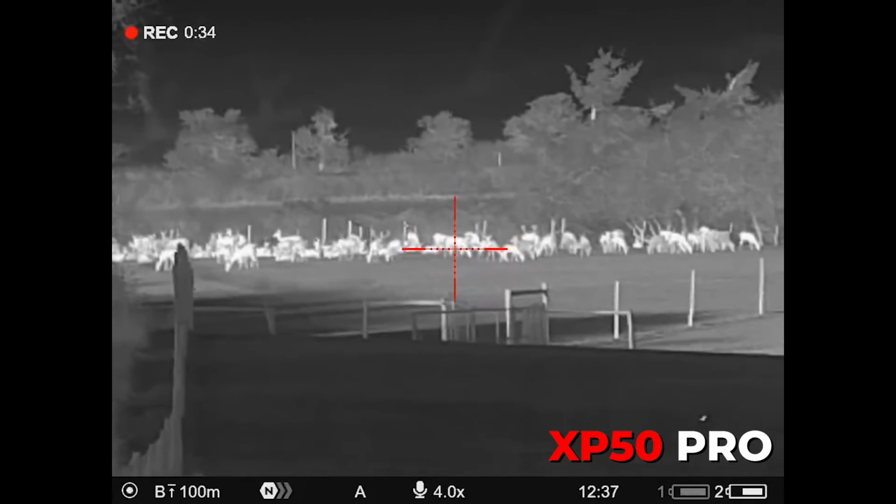But you can still define each animal individually from that herd, which, when we talk about sub 25 MK, you're starting to see the variation in all the heat source, and that ability to see the difference in heat, as I say, in just one big heat mass at 300 meters away. This is what we're talking about, and seeing the detail. Yeah, there's a bit of pixelation when you zoom in, but we've got to have expectation management here when you're thinking about what you're getting from a thermal scope. This is the thermal scope at 300 meters plus, on a large body of deer.